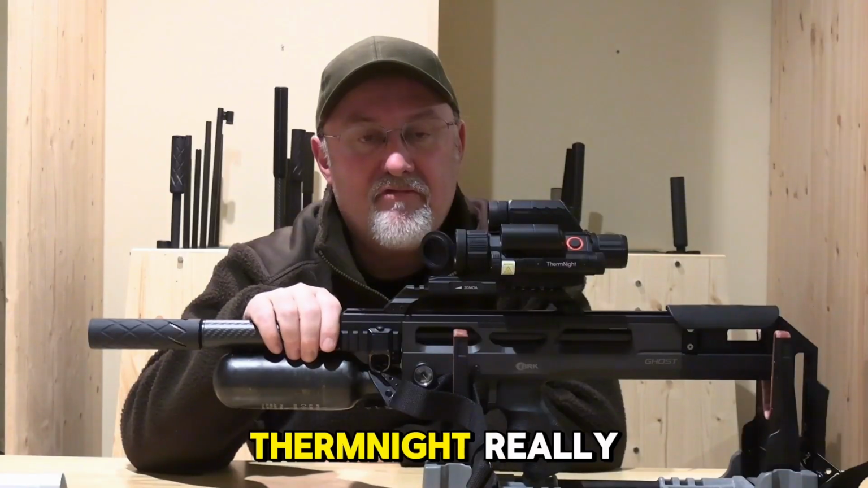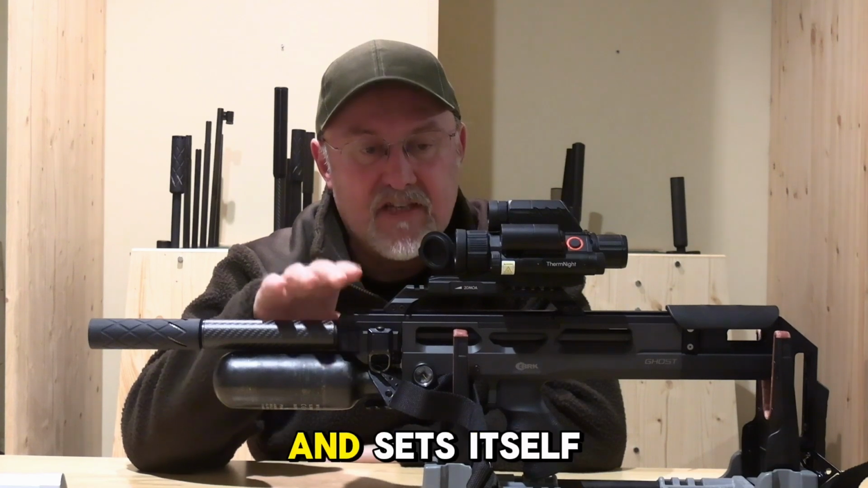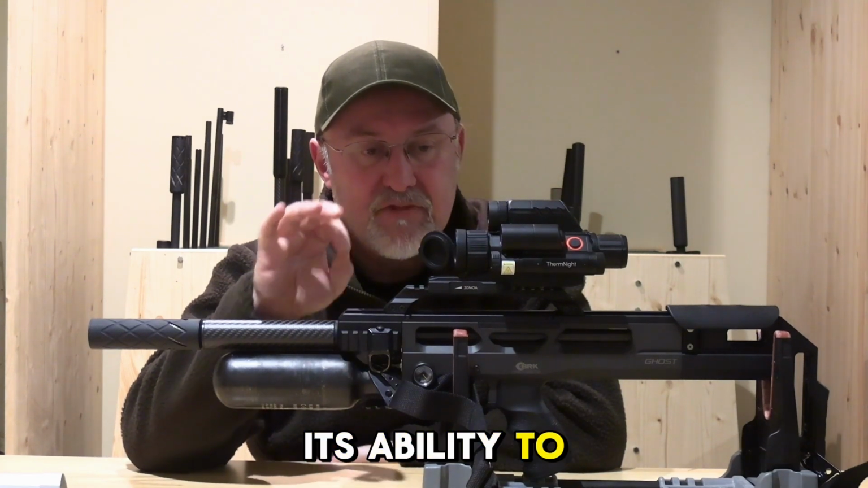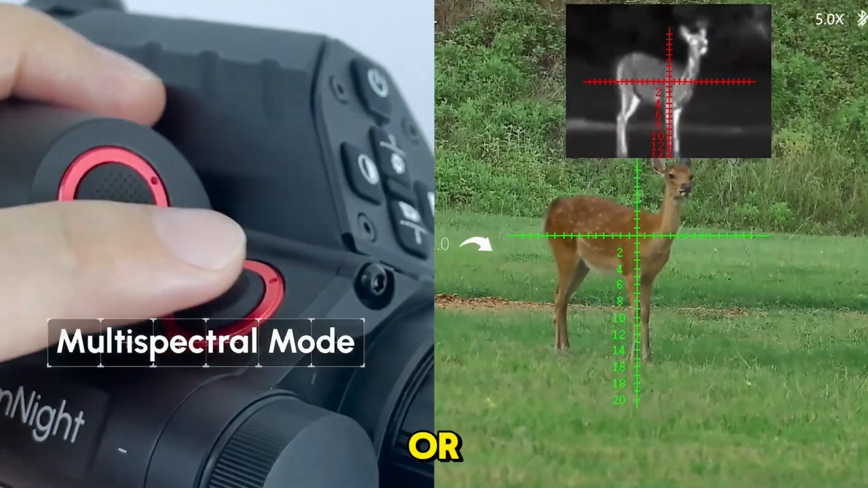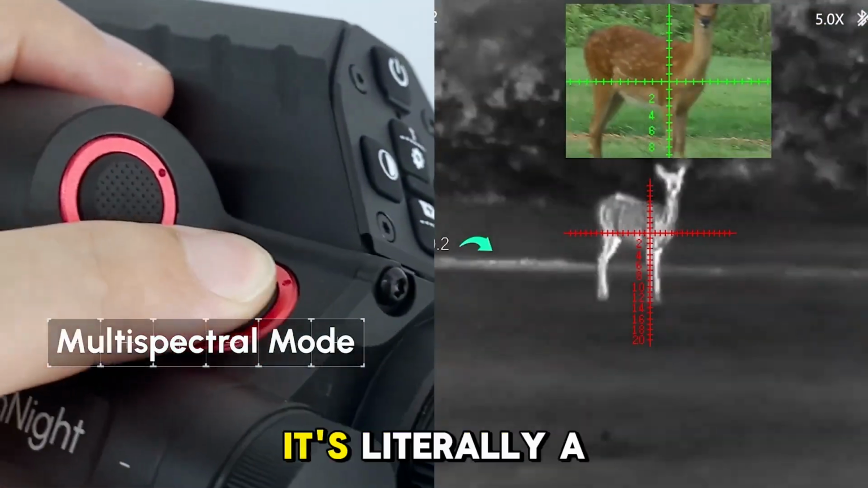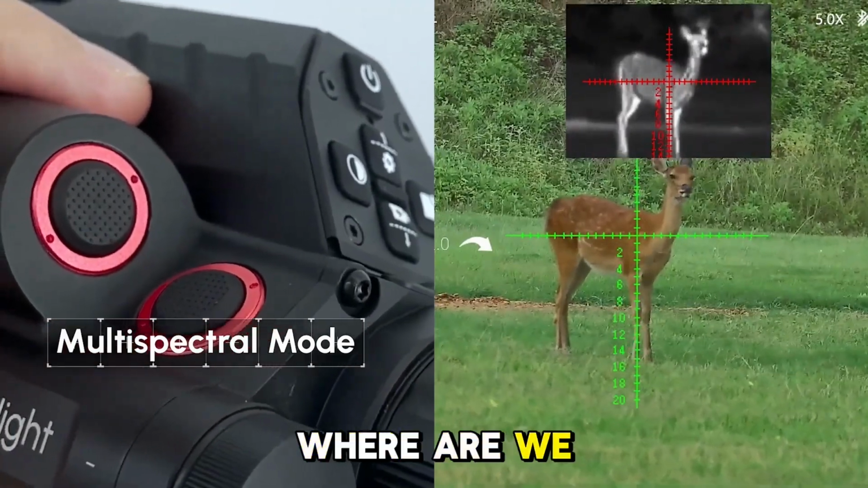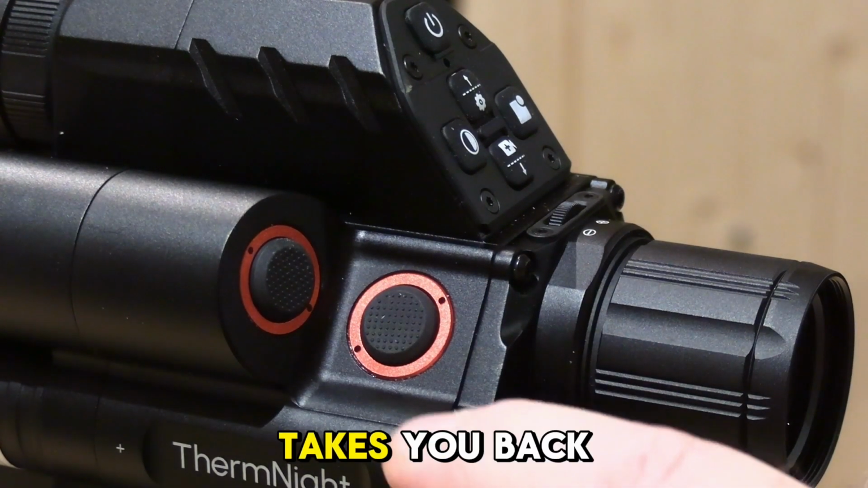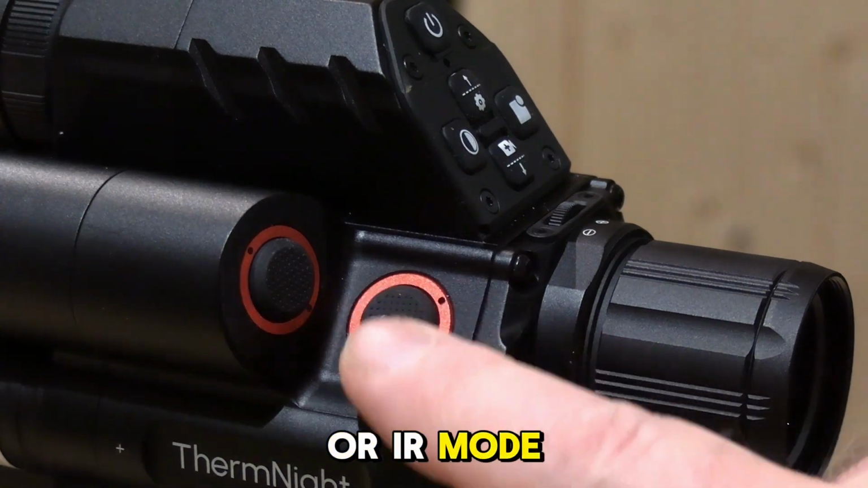But where the ThermNight really stands out from the crowd and sets itself apart from other digital day-night scopes is its ability to switch between day or IR use and thermal at the press of a button. It's literally a press of the button, just up here, takes you into thermal mode, and another press takes you back to your daytime or IR mode.